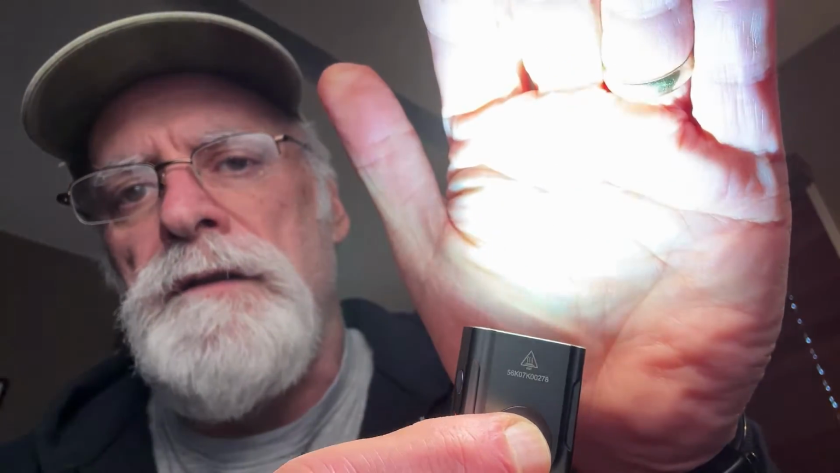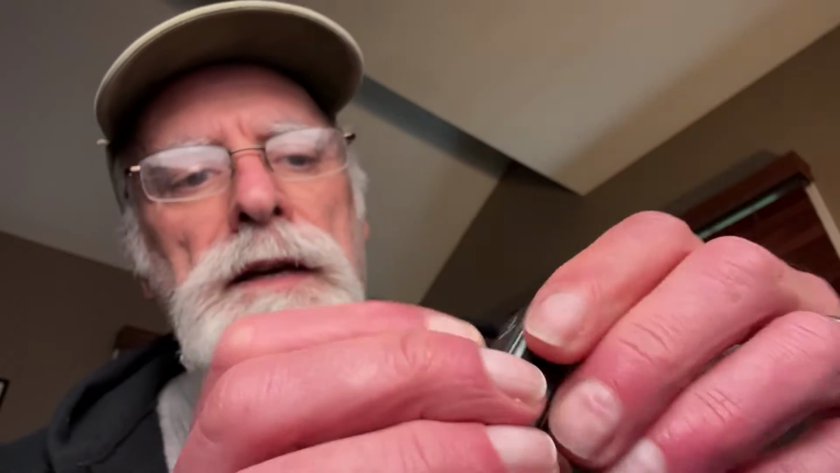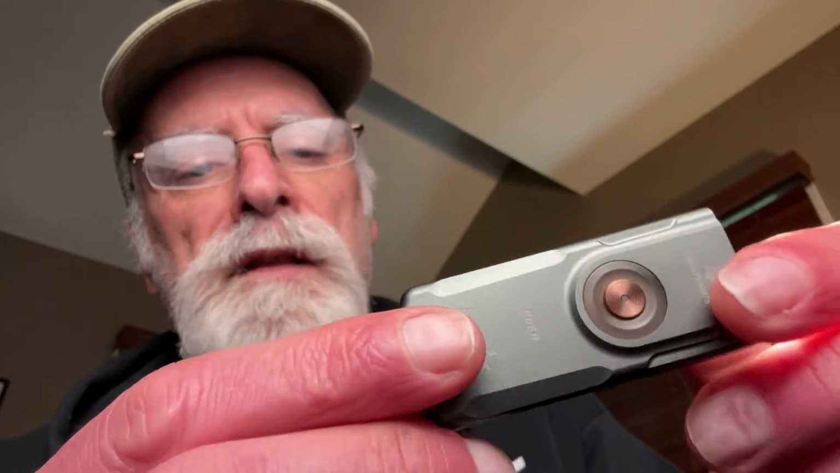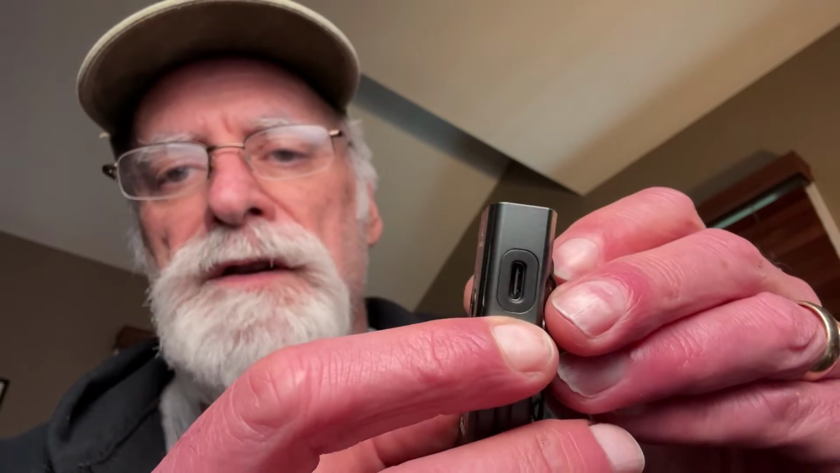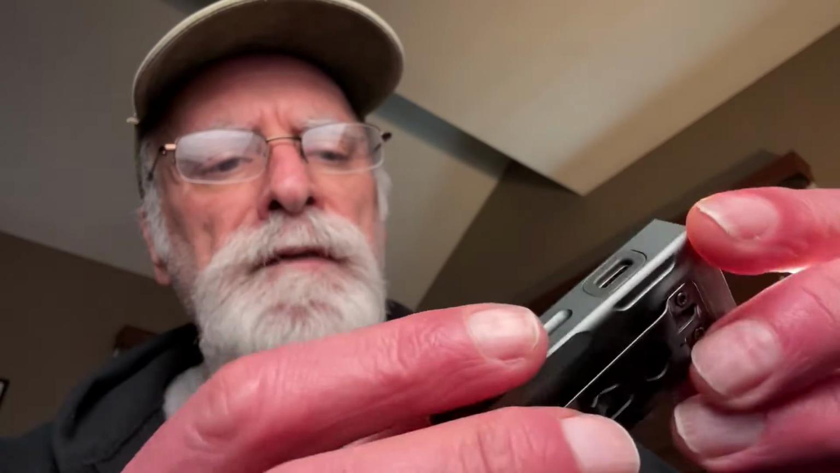So 1, 2, 3, 4. So there's 4 different phases here for the beam. It gets up to 700 lumens, or as I mentioned before, down to 5 lumens. So it's got a pretty nice range there to play with. It uses a lithium polymer battery on the inside, and it's built in. You cannot access the battery. And it's a USB-C charging cable in here. It does charge pretty quickly. I was pretty impressed with that. And I think it's 750 milliamp hours, which is decent for a flashlight of this size. So yeah, very nice little flashlight.